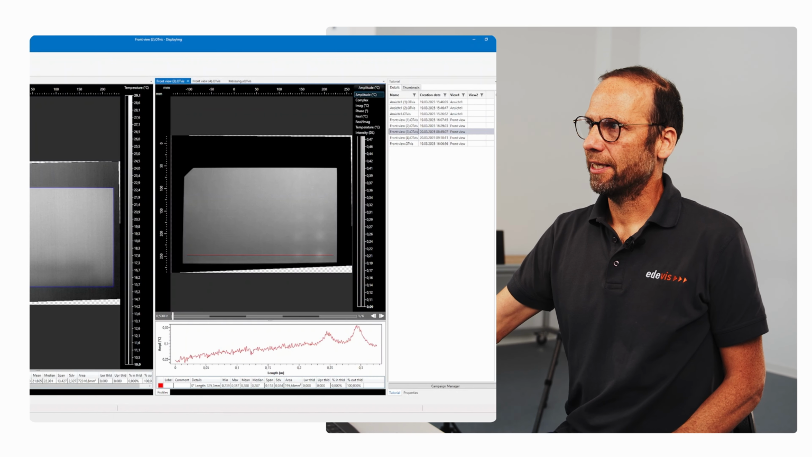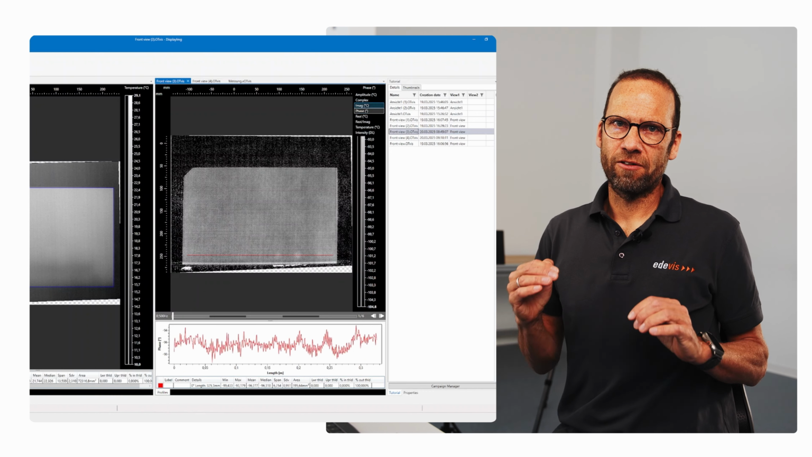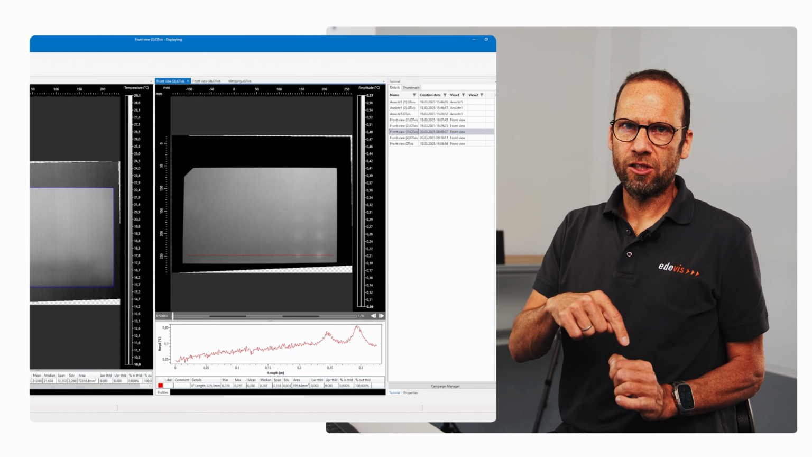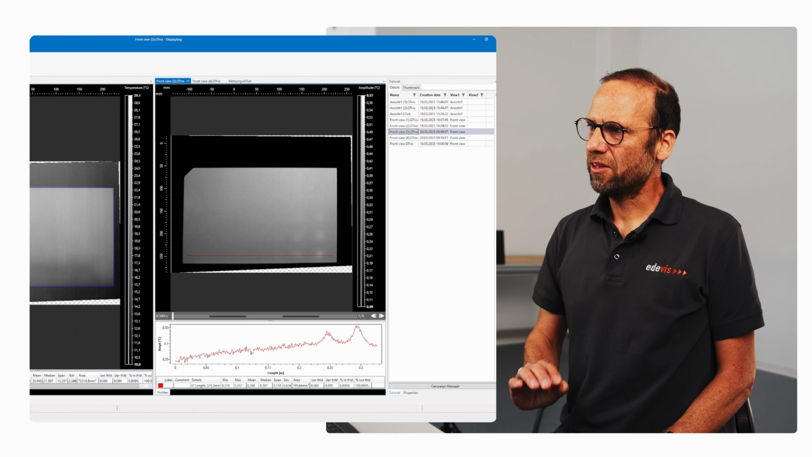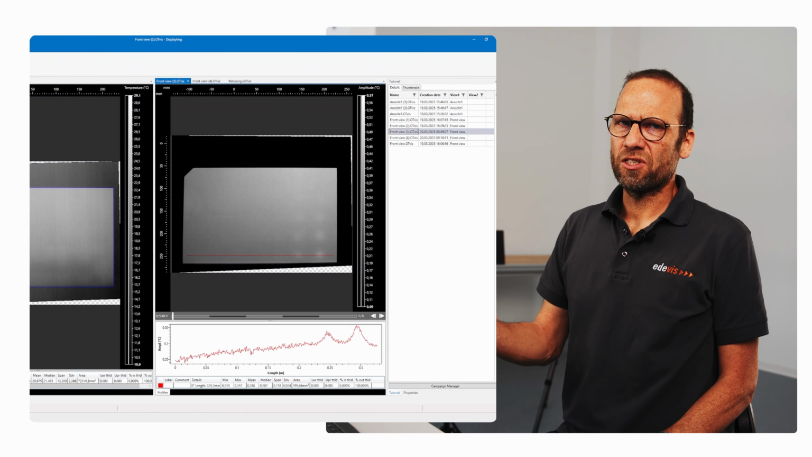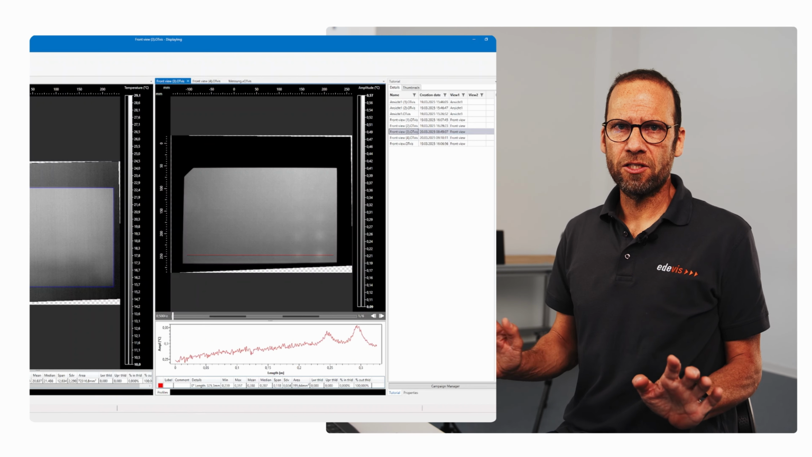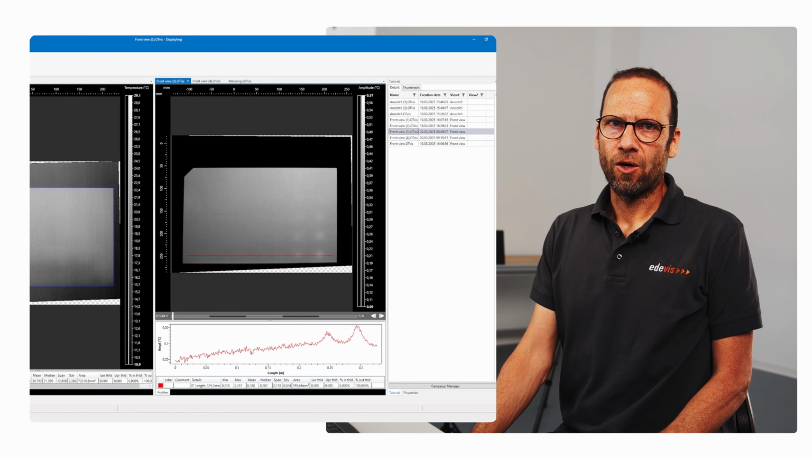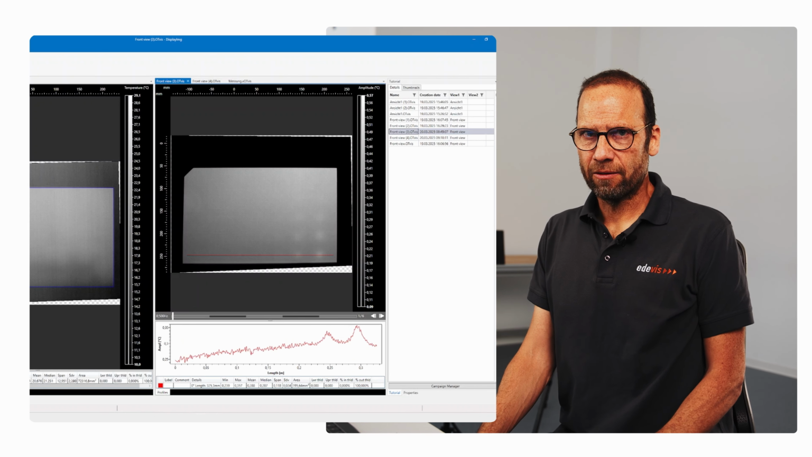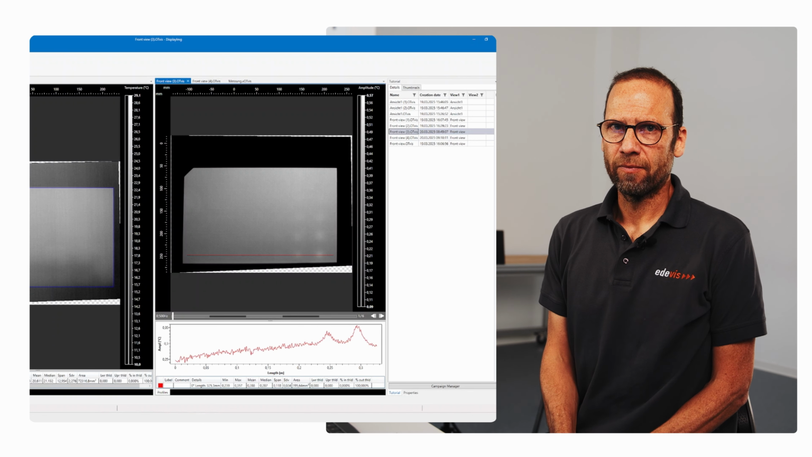Let's go into the measurement results now. We can select between amplitude and phase image. Amplitude is the relative temperature increase during the modulation of the lamp. As you can see here, in the amplitude, we do not see defects very well, but we could see if the intensity of the lamp is homogeneous enough. So this is more a measure of the quality of our measurement, not so much the indication of the flaws.